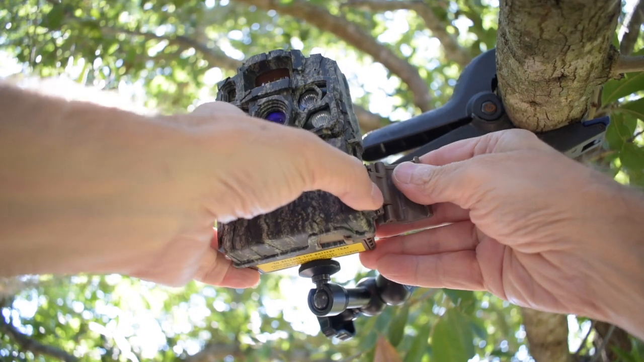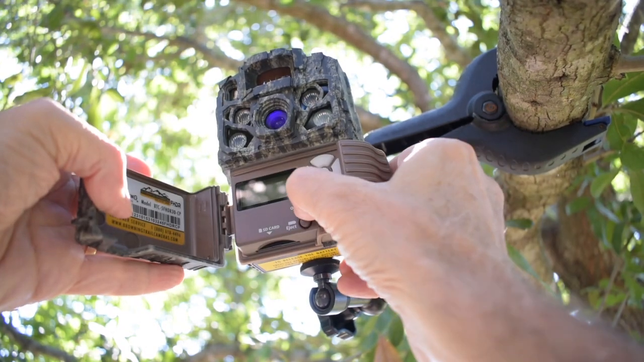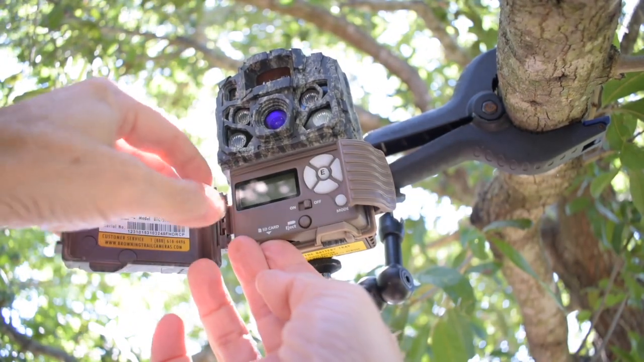After a number of months of owning that game cam, I wanted you to see how that game cam worked. Now, my overall impression, it does a pretty good job. I can see things at night. I can see things during the day just fine. It triggers fairly well. It takes a beat before it actually triggers, and I have it set at the fastest setting.